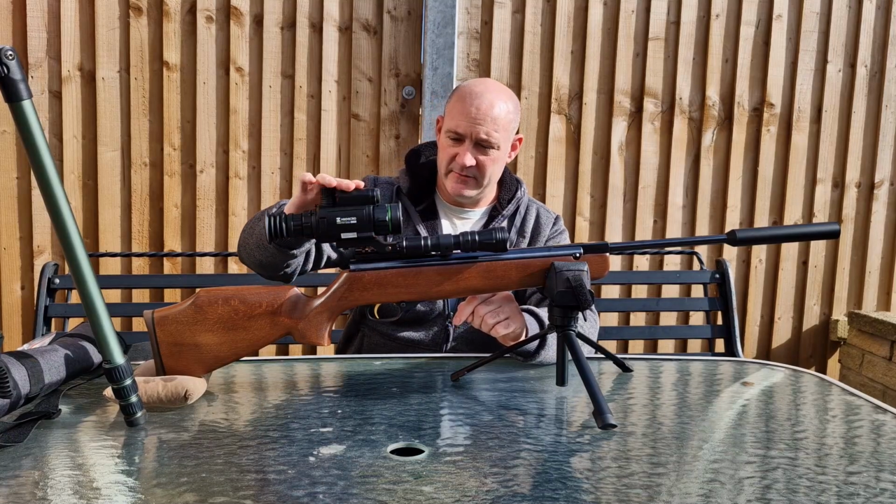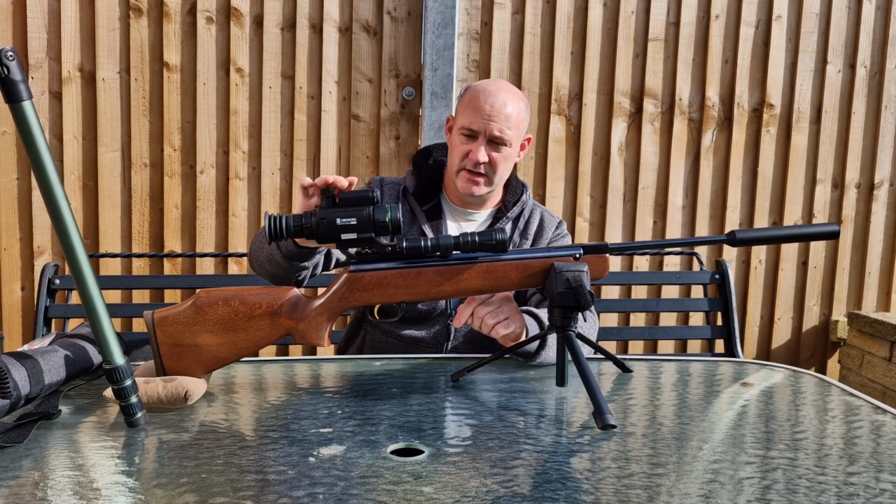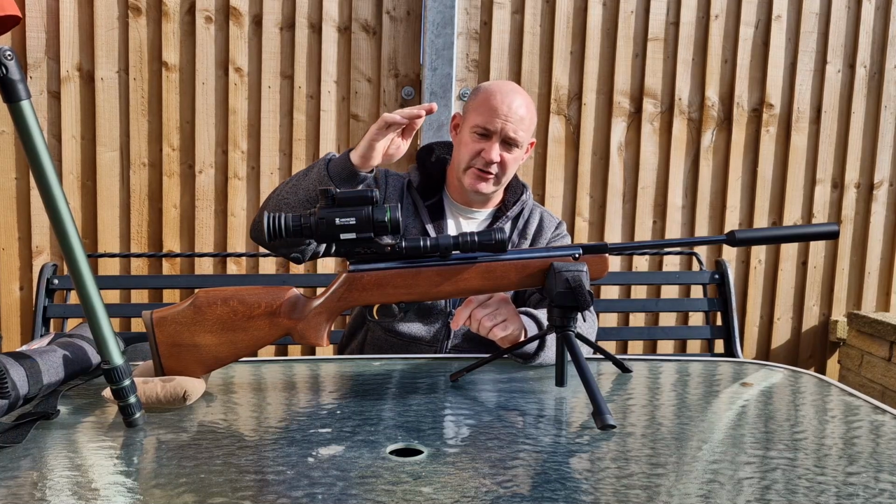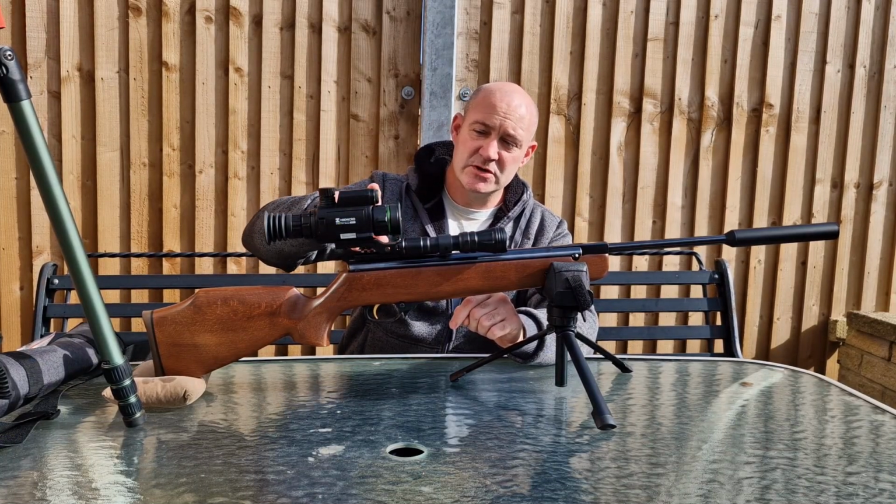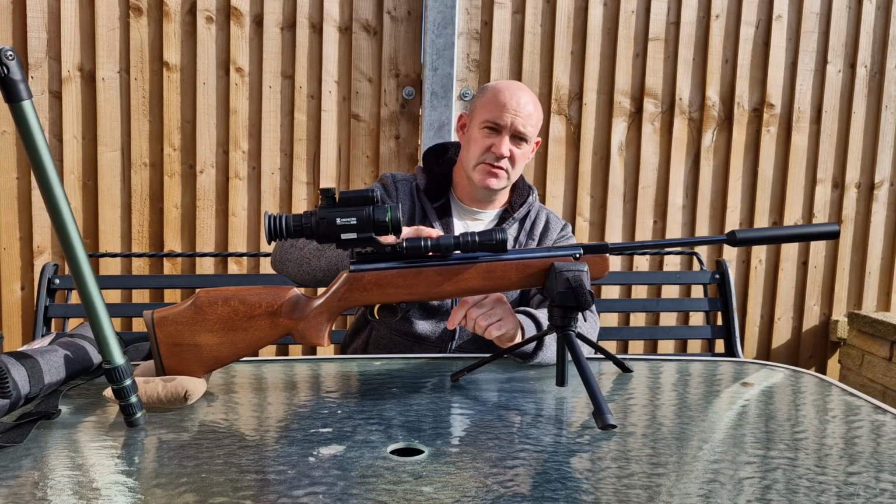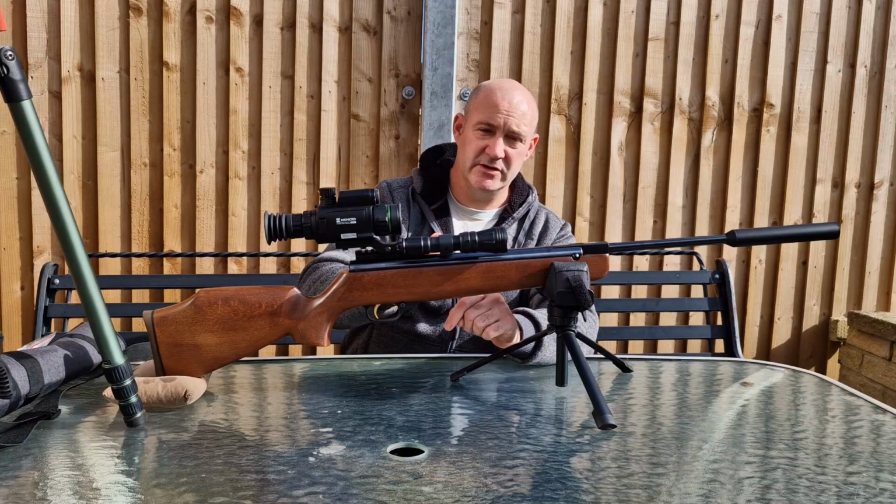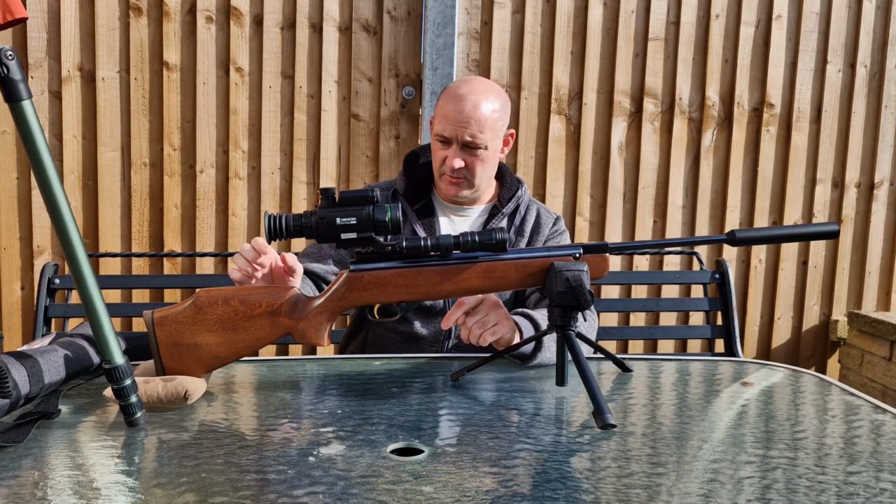On top I've got a HIK Micro Cheetah LRF model, so it rangefinds and alters the crosshairs for you. I've chosen not to use the internal IR, and I've opted to use a secondary IR that I've just fitted on the front of this rail. So what else can I tell you about the gun?